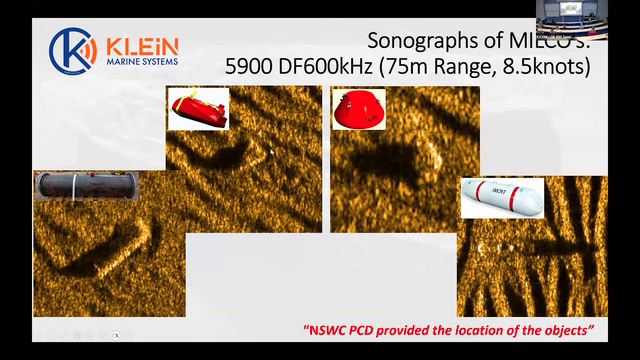This is a Rockin mine over here. Here's a Manta. And this is, I'm not going to mention what type of mine this is. We're just going to call it a cylindrical mine. But it's quite interesting. You see these 2 attachment points on the mine, and they're the size of my fist. So you can see these 75 meters away at 8.5 knots. So, quite impressive resolution from a high-speed sonar like this.